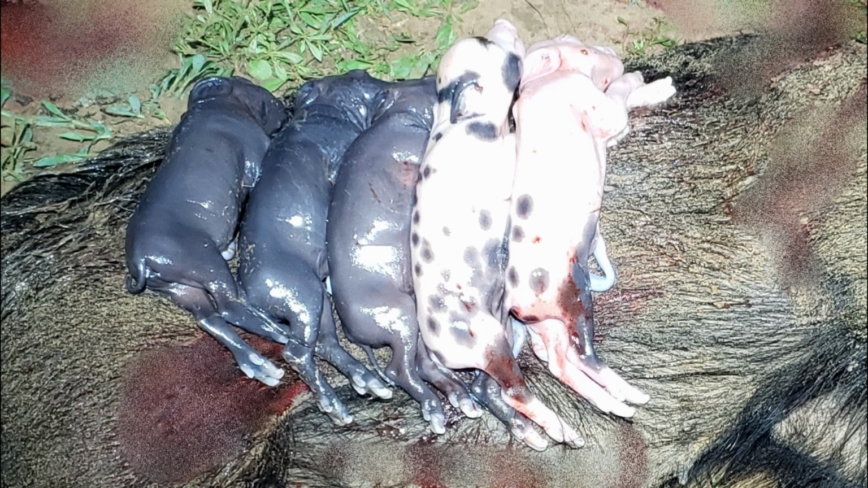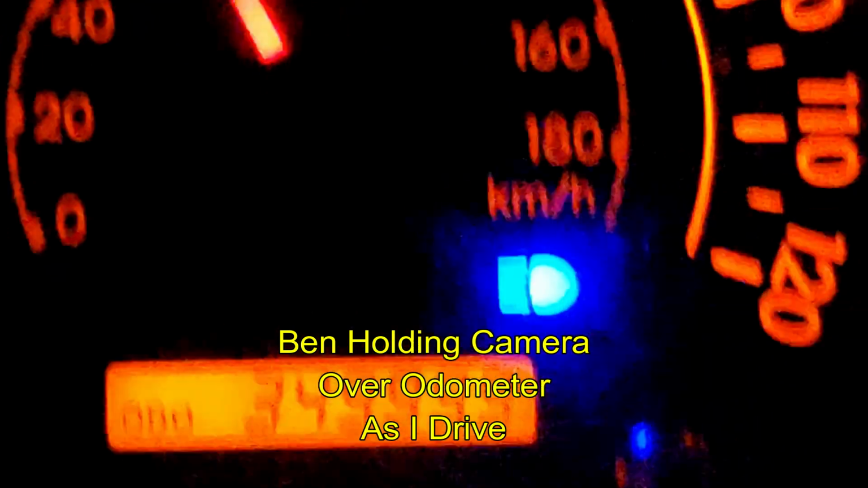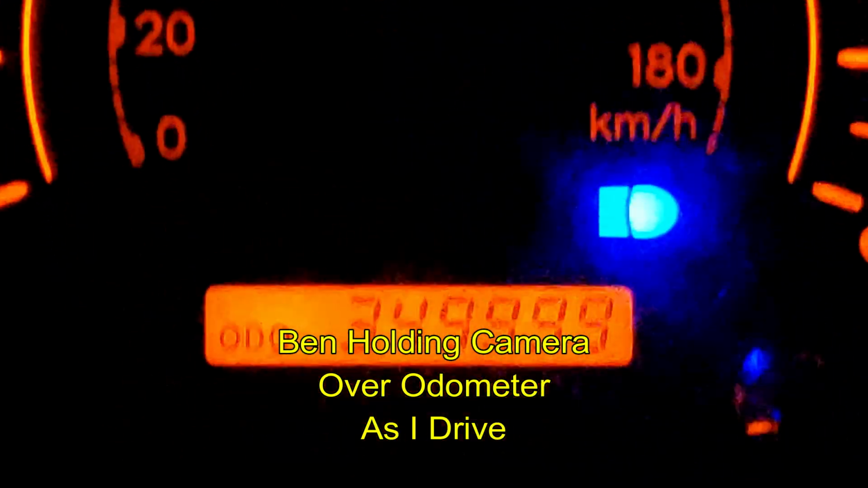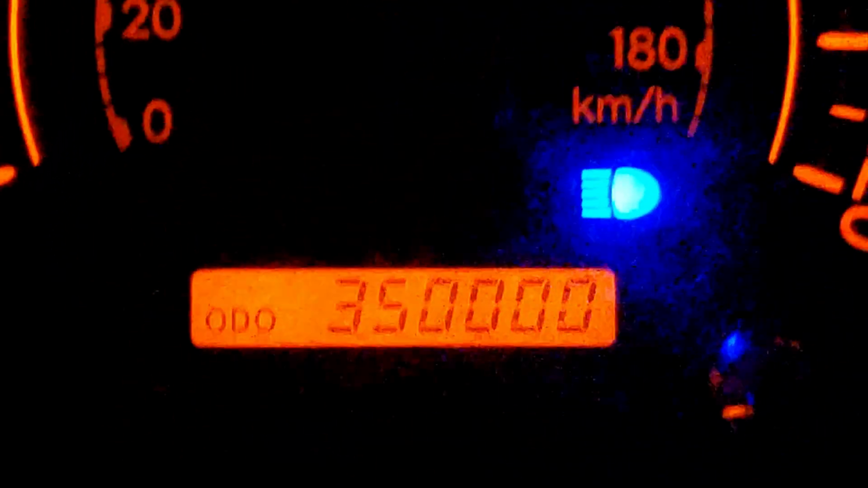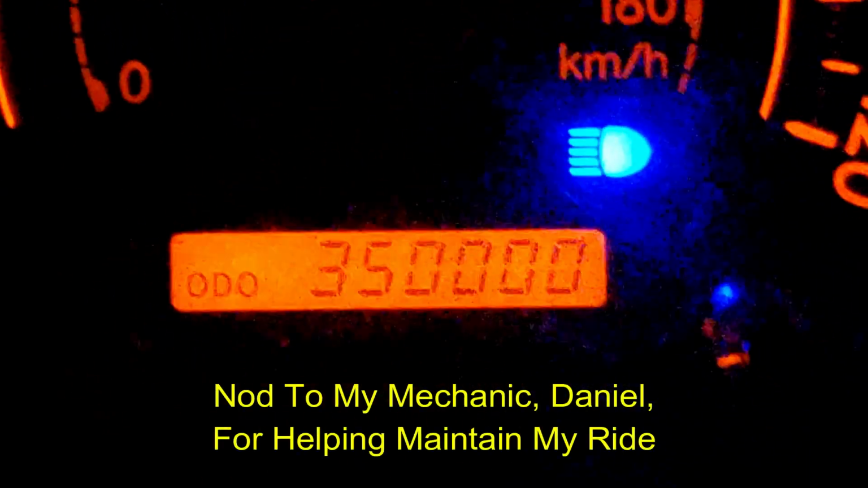These were the last of our night. We finished up about 3 a.m. and then had this surprise on the way home. There it is. 350,000 miles on the 2007 Toyota Tundra pickup truck.